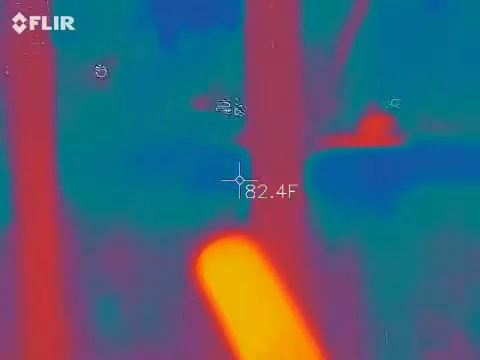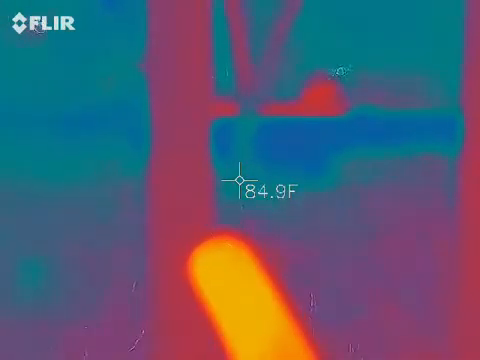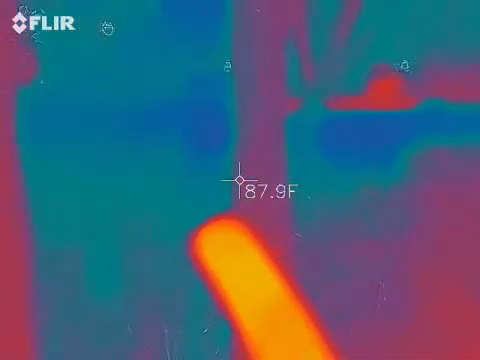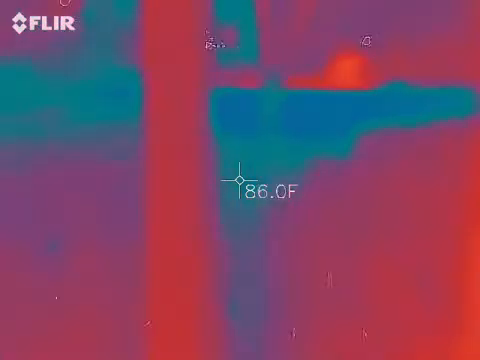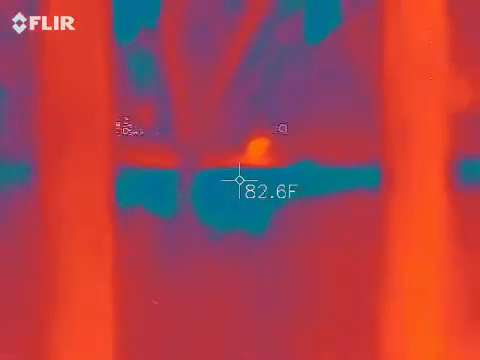And I write poetry, I write short stories. It's my finger. The purple thing? This little arrow thing. Is it where you're aiming? Oh, it reads the temperature. Oh, it tells you the temperature, degrees. Okay. Well, that's cool.